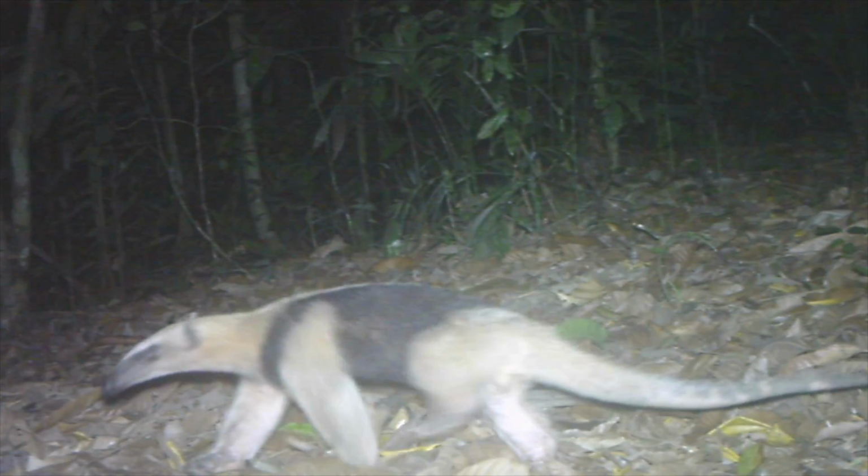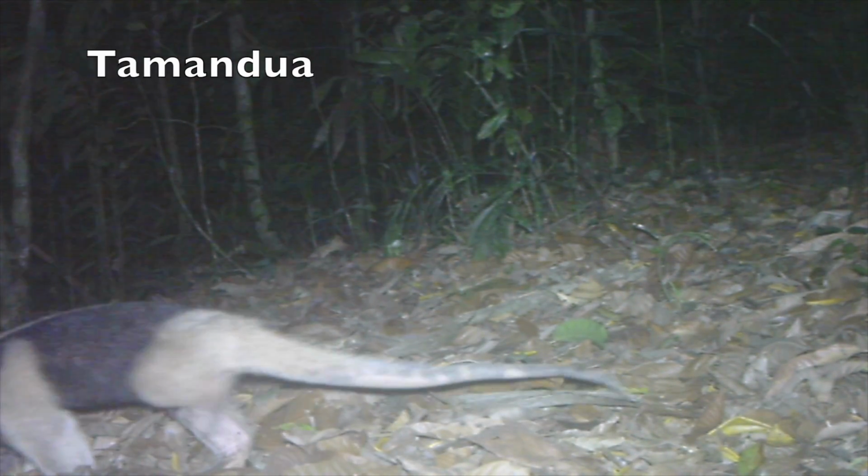This is a northern Tamandua, or anteater. Eats termites and ants.